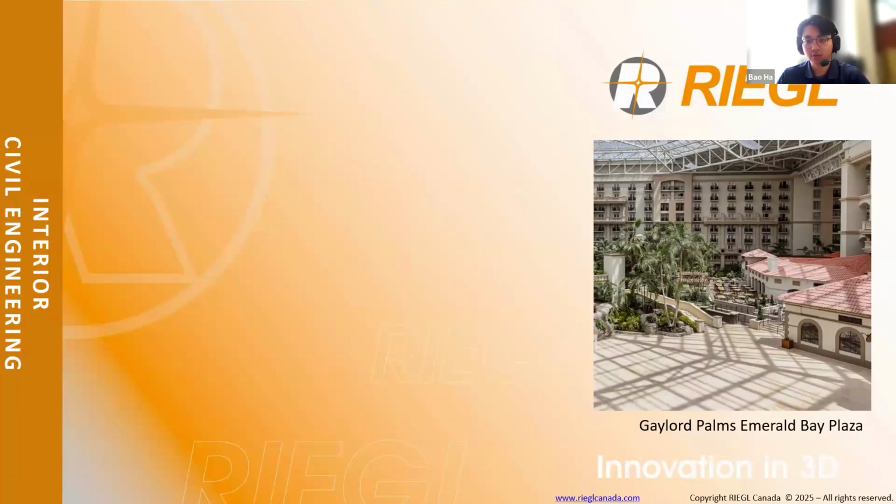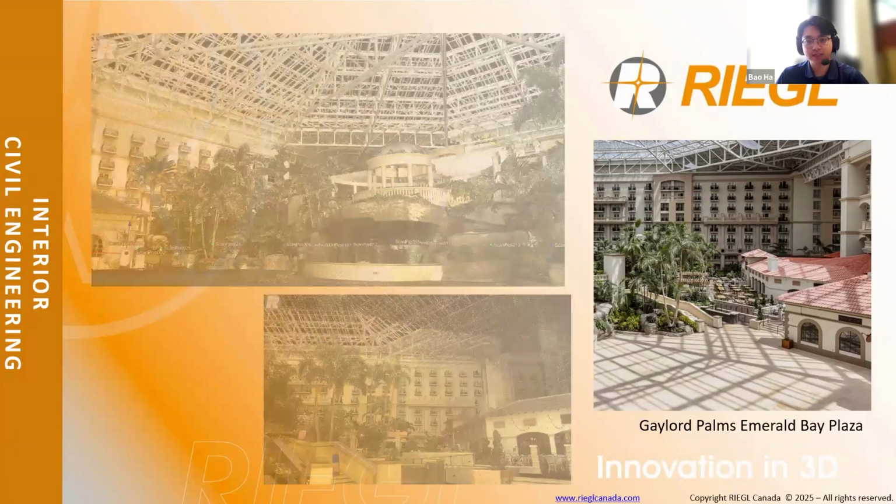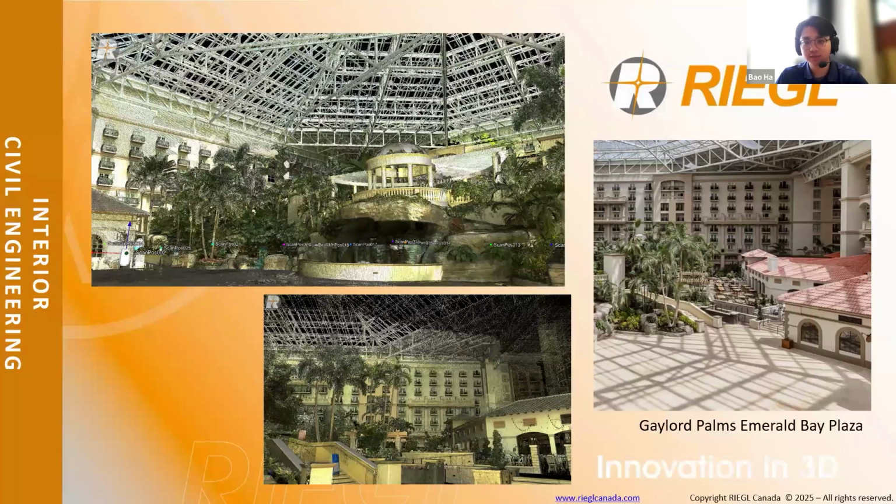So here we have the Gaylord Palms Emerald Bay Plaza in Florida. It's a stunning indoor space designed to feel like an outdoor environment. Inside, you'll find buildings, winding water features, palm trees, and small bridges, all under a roof, a ceiling net made of metallic bars and lots of sunlight. And this is the indoor scan of the plaza through the RIEGL TLS sensor.